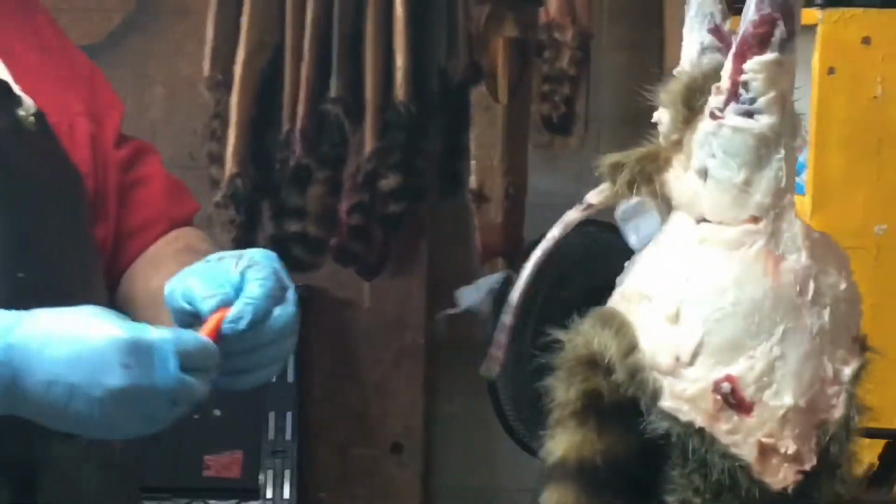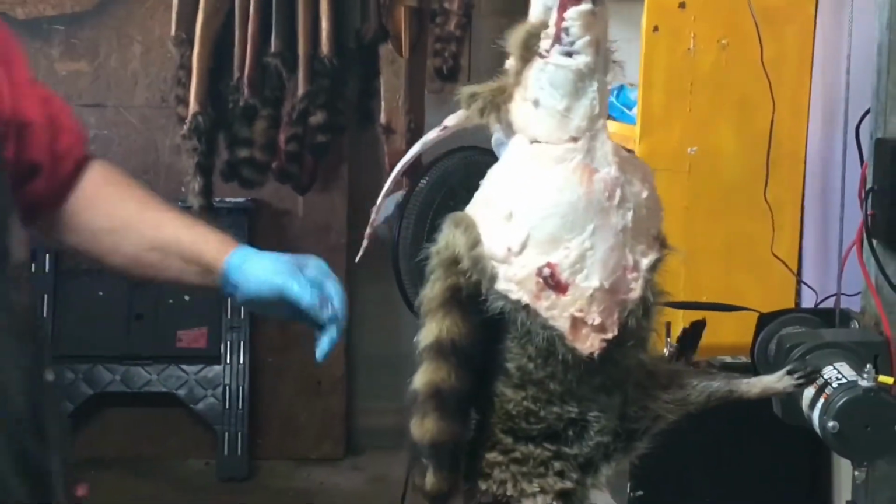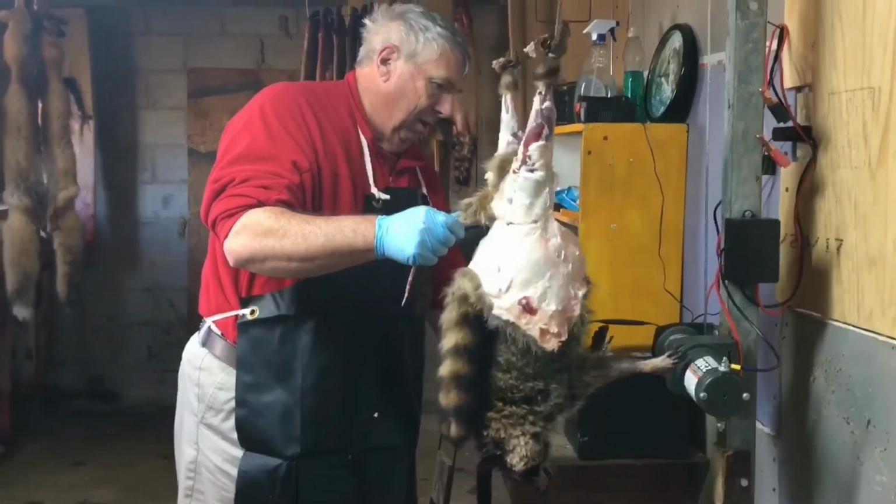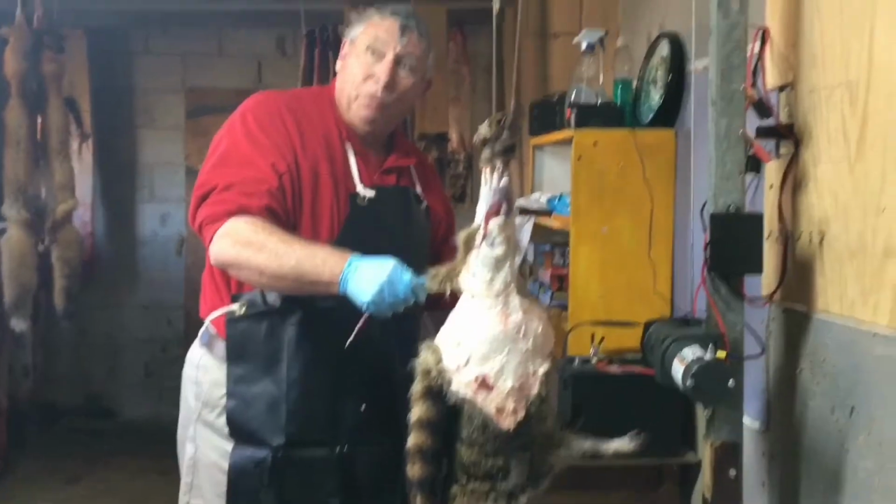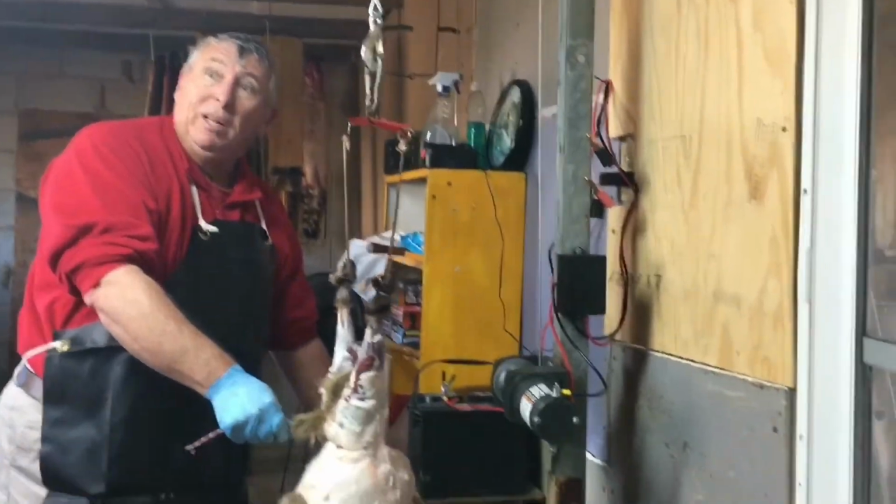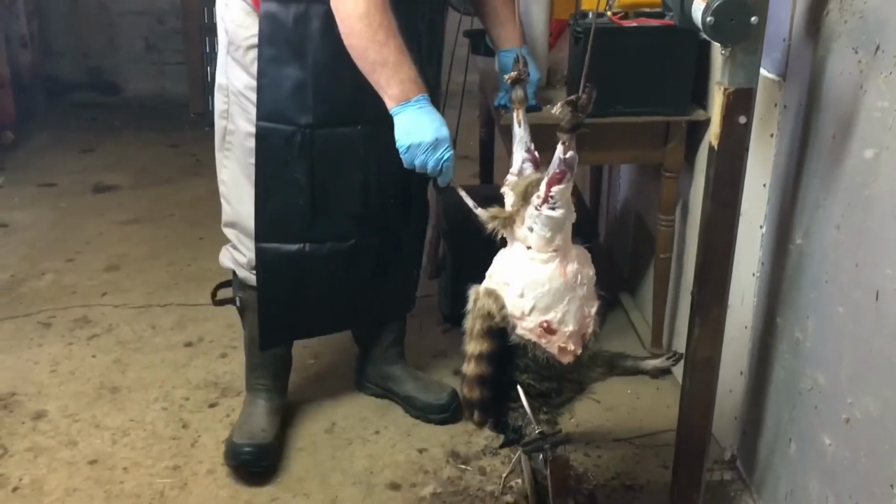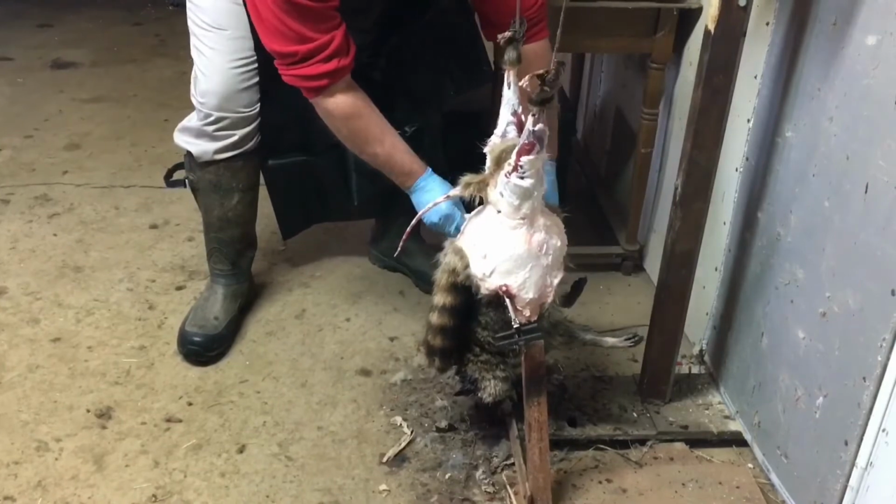And after they did that, I just sliced it off and ate it like you would roast hog. It was some of the darkest, sweetest tasting meat of anything I ever ate in my life. Yeah, it's a real sweet meat. The texture was kind of like beef or pork, but it was really, really sweet tasting.